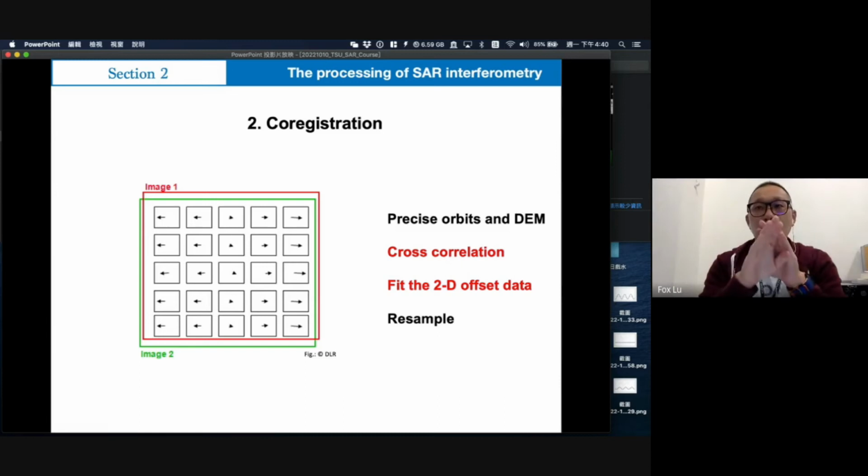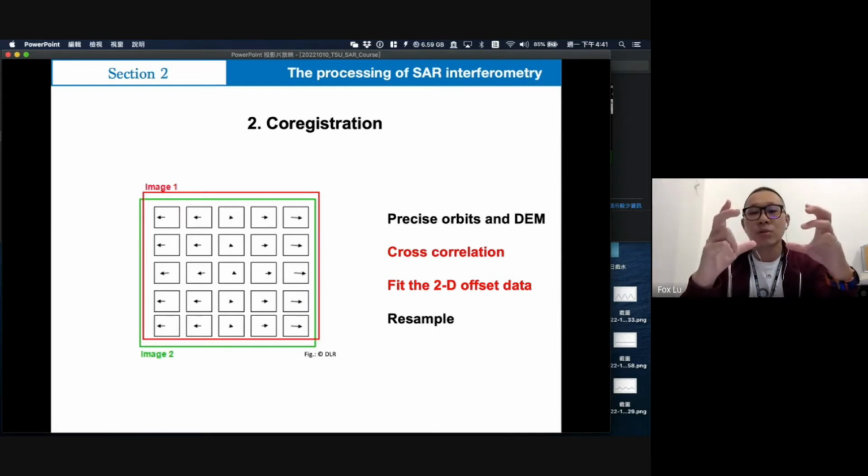So first we want to know how mismatched the two data are in the range direction: how many pixels the second image should be shifted, or in the azimuth direction, how many pixels the second image should be shifted, to make these two images look almost the same.